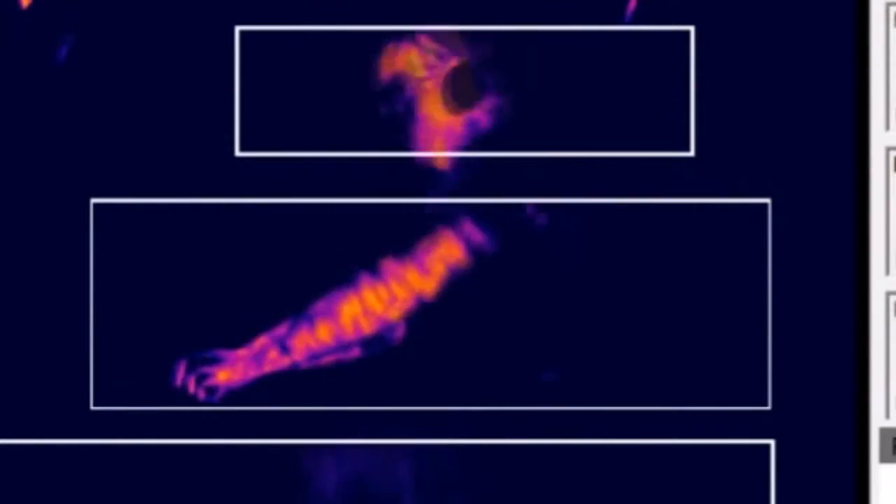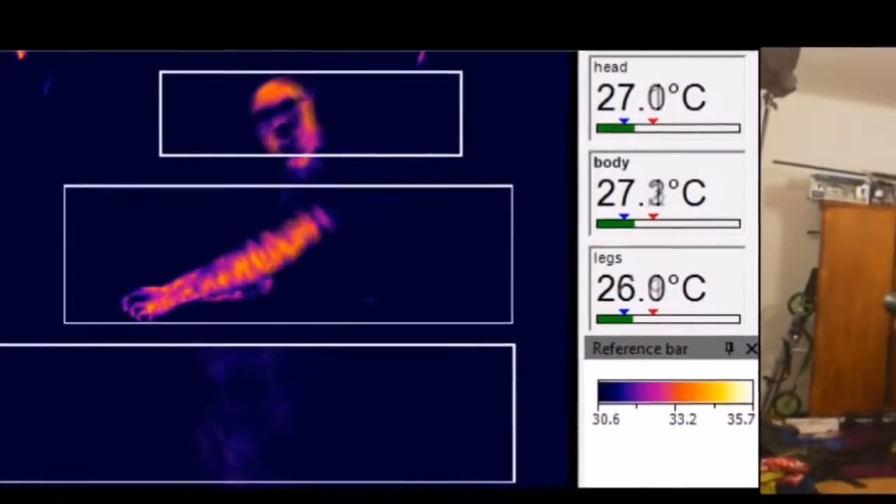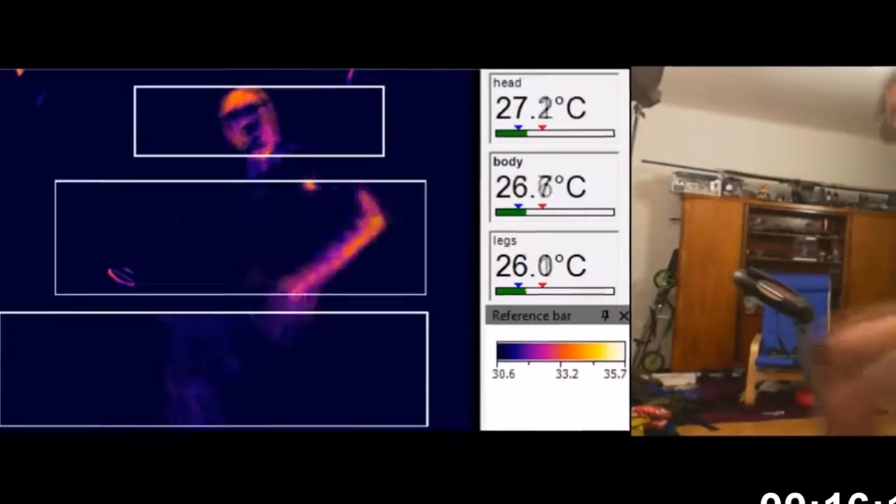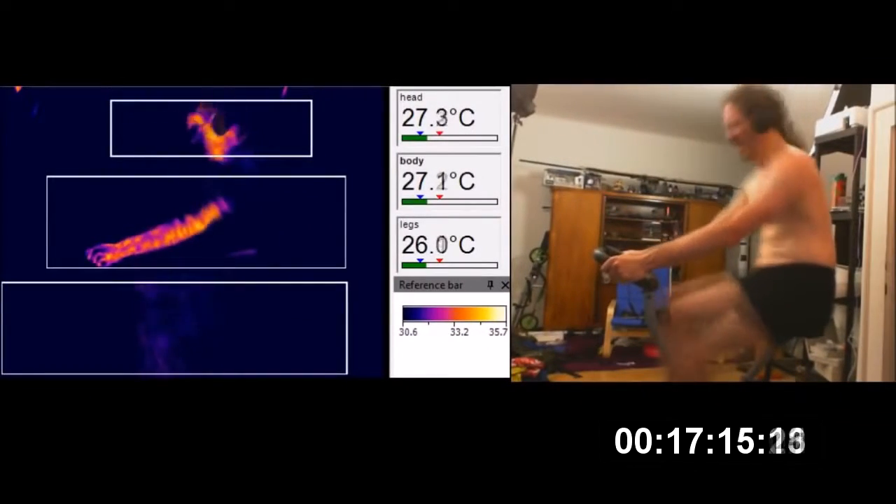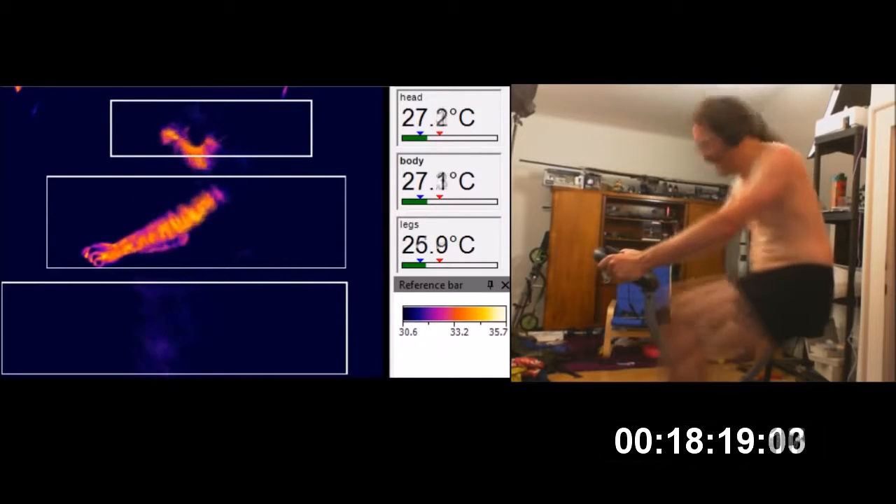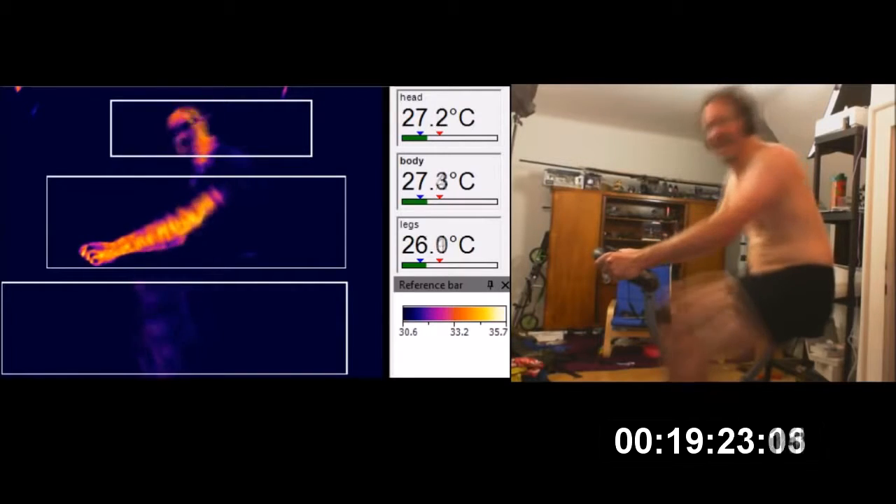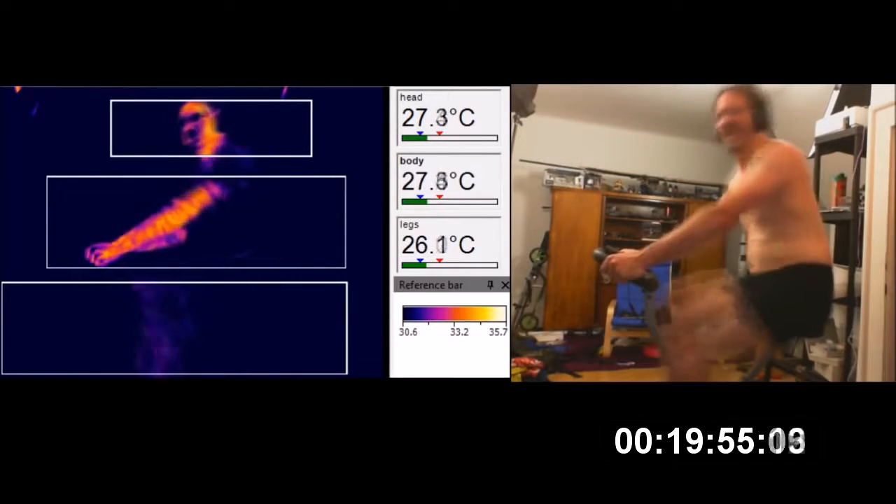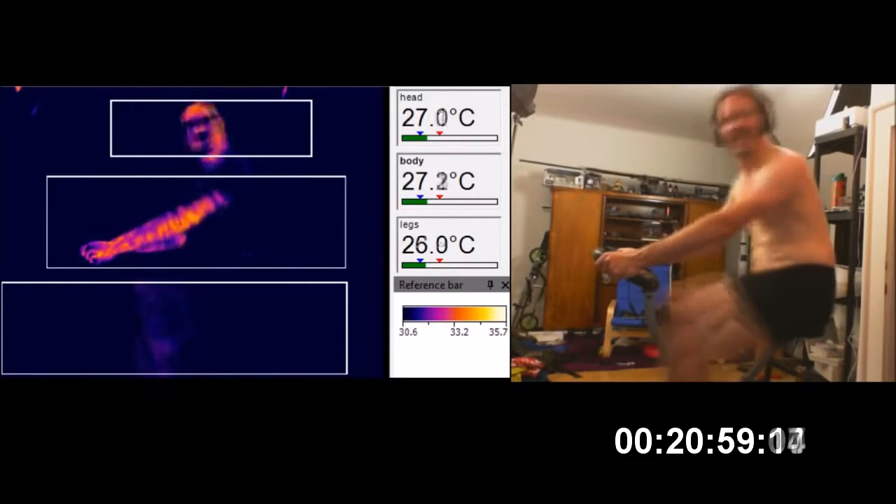And then you look closer and you can start to see the blood. You can see the blood moving through the veins. And they just get hotter and hotter and hotter until almost all the heat is being pumped out from the arms. Here we are coming up on 20 minutes of exercise.